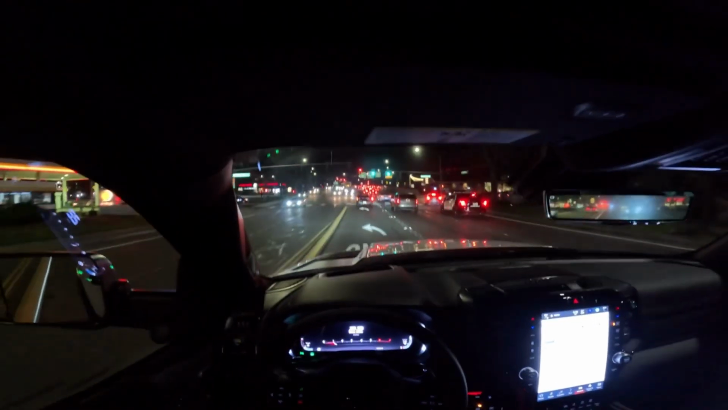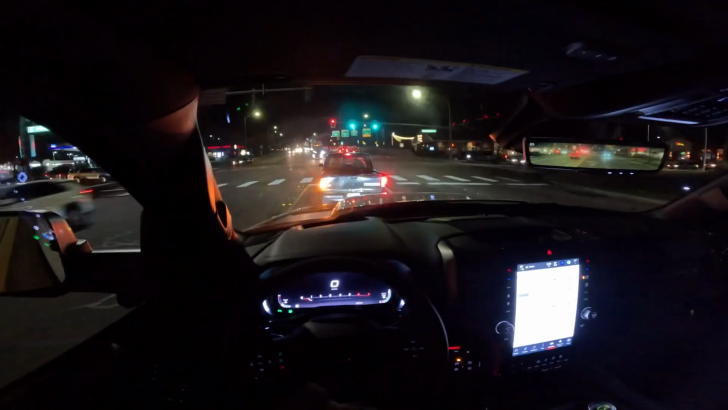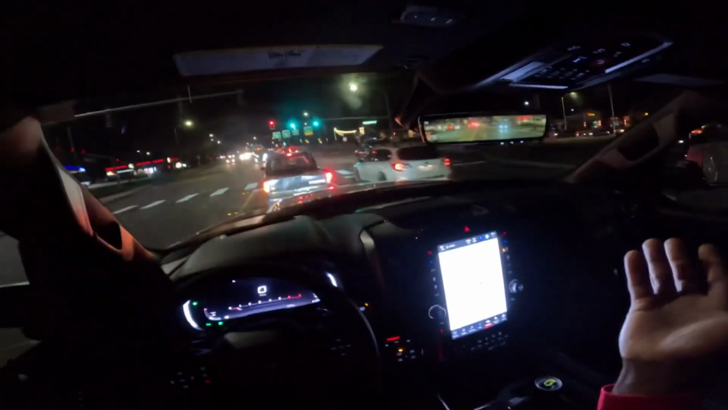As you keep braking, that also reduces the gas mileage from 8 to 9 miles per gallon to 5 or even 3. And that's why I don't like driving in the city. Thankfully, for the most part, I'm always on a highway. I'm always using the highway because I daily drive mine.